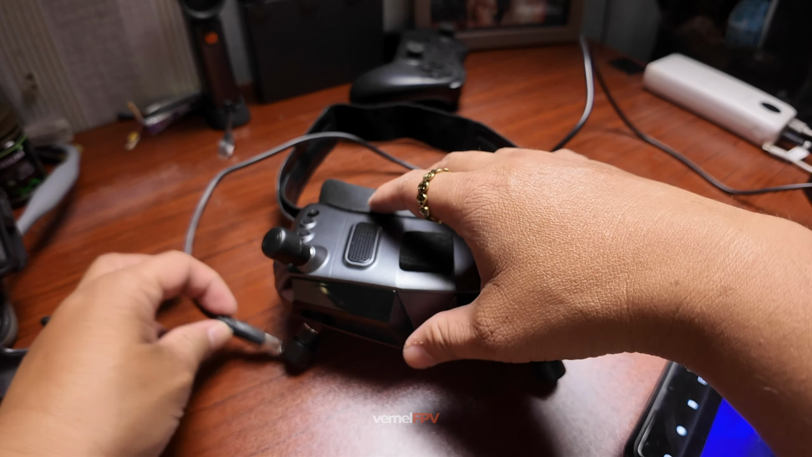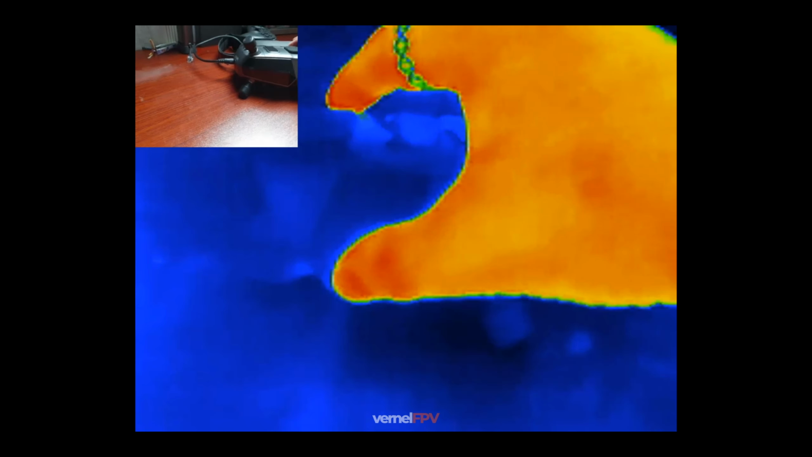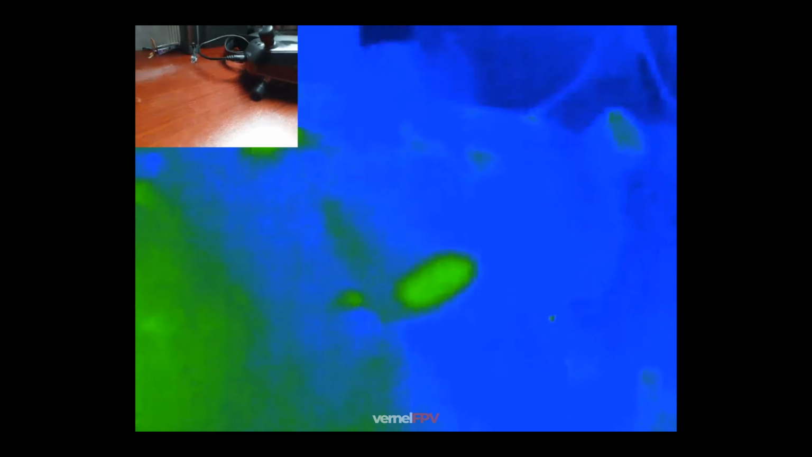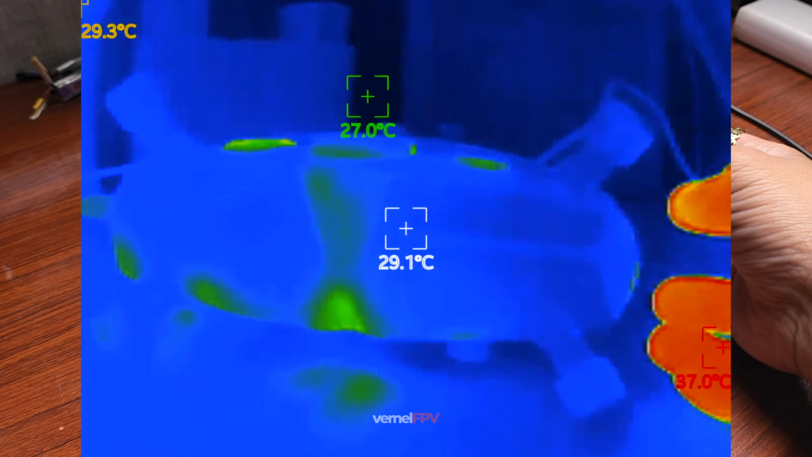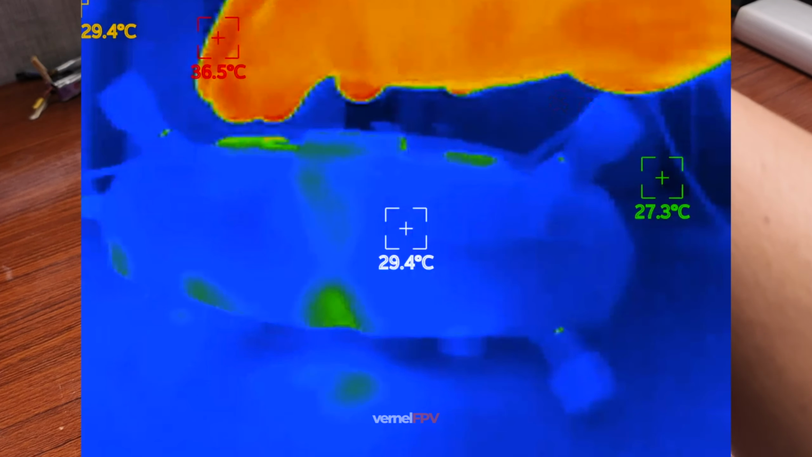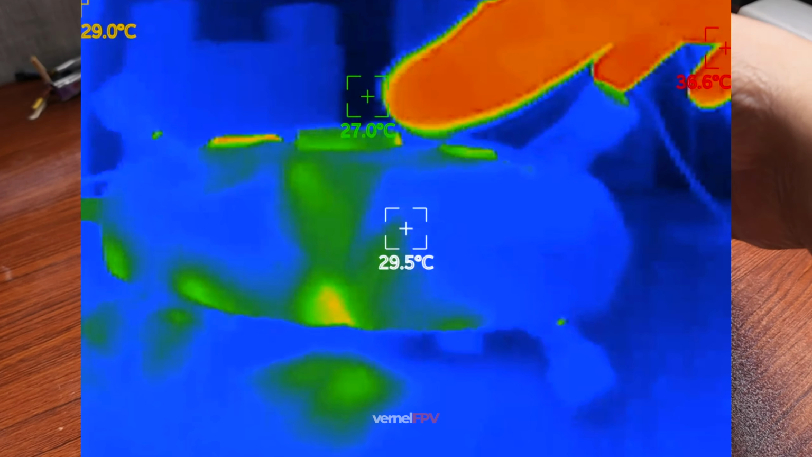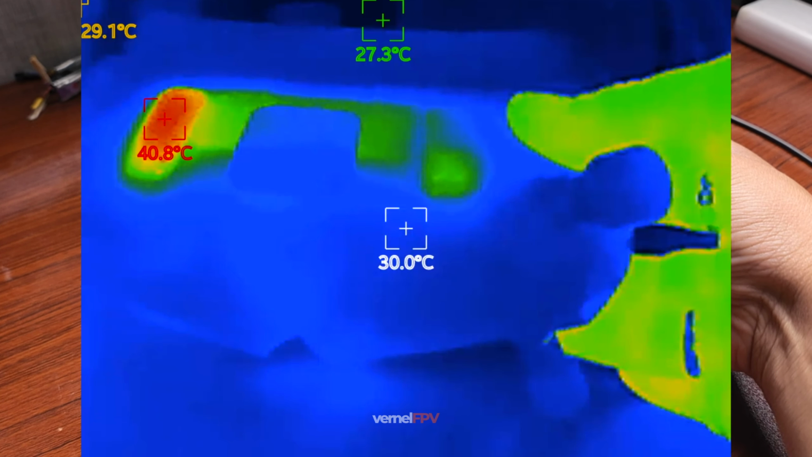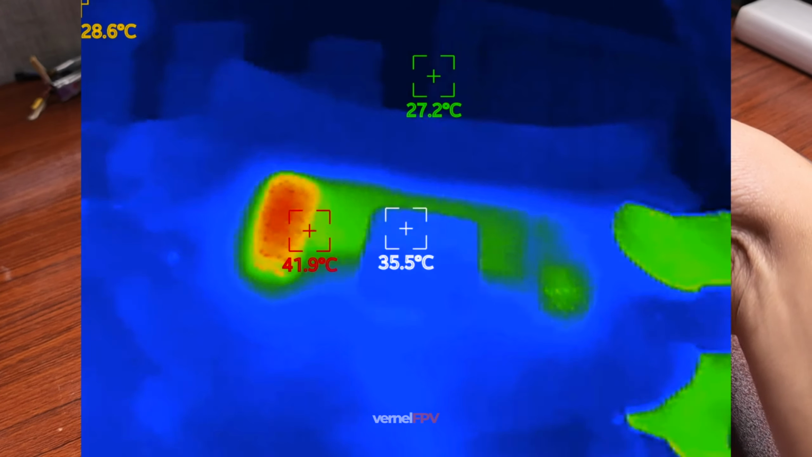Okay, so we will turn on the Walksnail Goggles X. The thermals of the Walksnail Goggles X, and this came from a cold boot, so you will not be able to see most of the temperature yet. The pathway from the fan is starting to heat up until ultimately the top part of the right vent expels the hottest part of the VRX. So it's around 41.9 degrees Celsius.